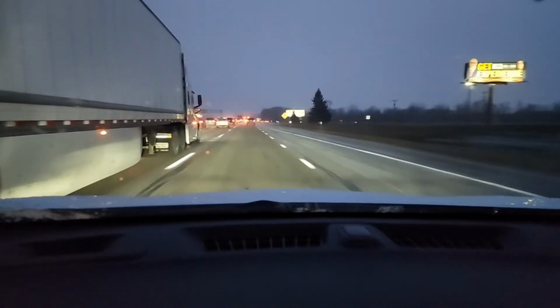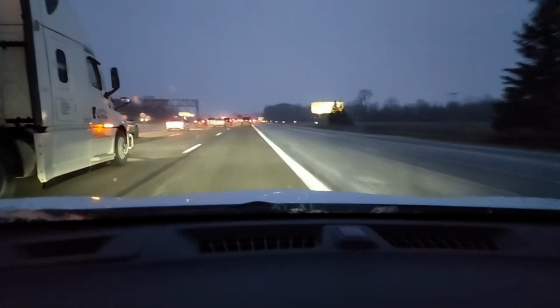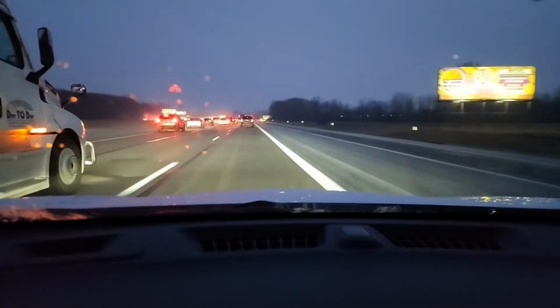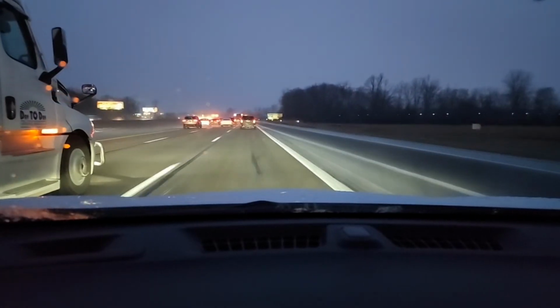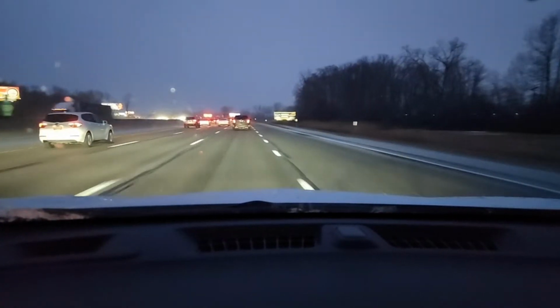I can feel the wind pushing the car left and right. I'm being really careful of what's going on. This is a different type of drive. I usually get out here and video, but this is a different day today. The situation is different, so you want to be mindful.